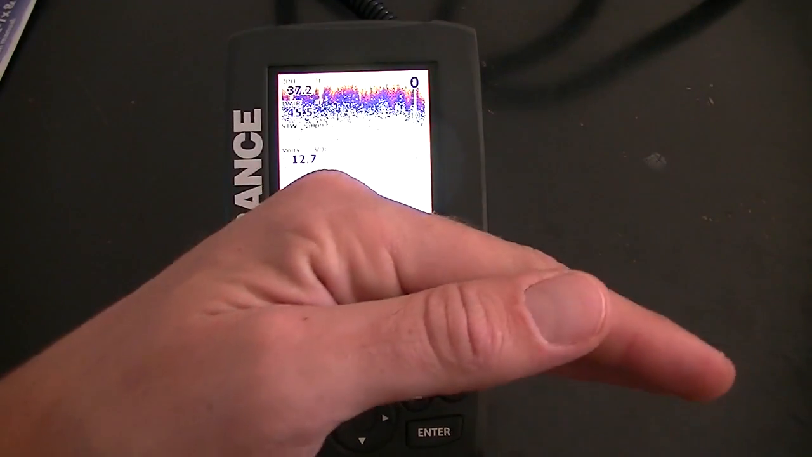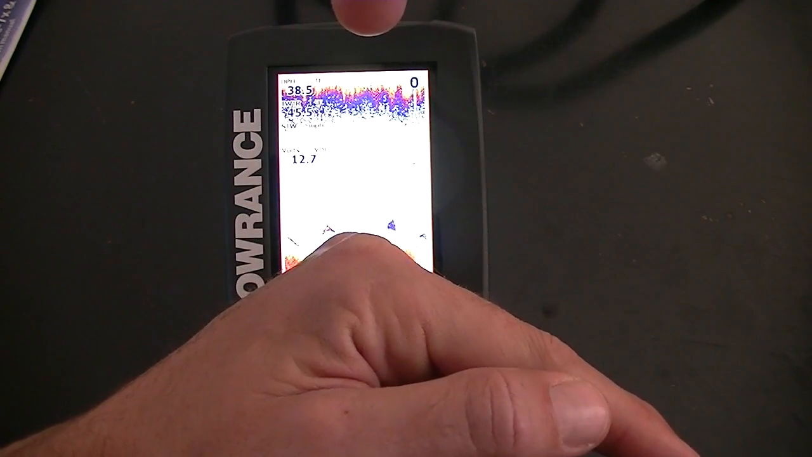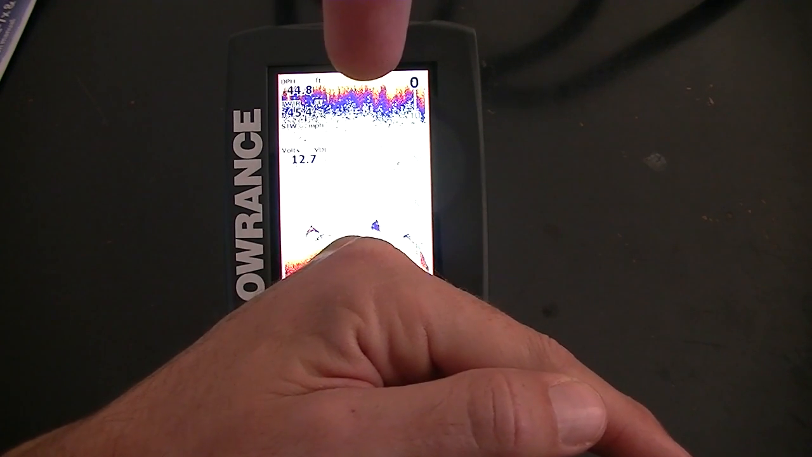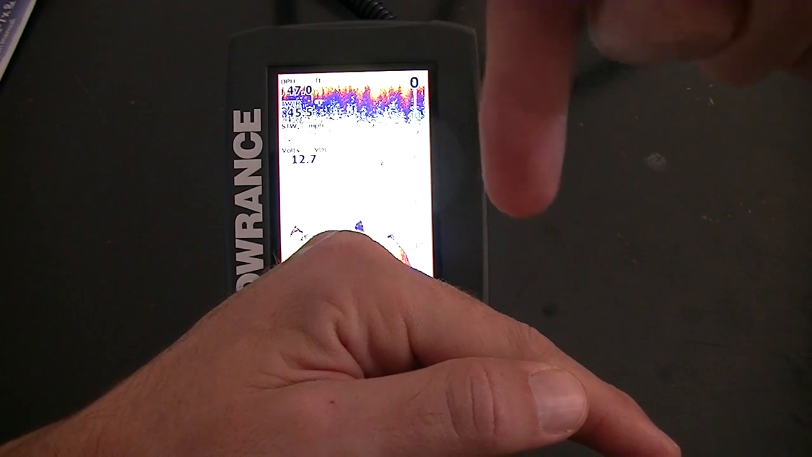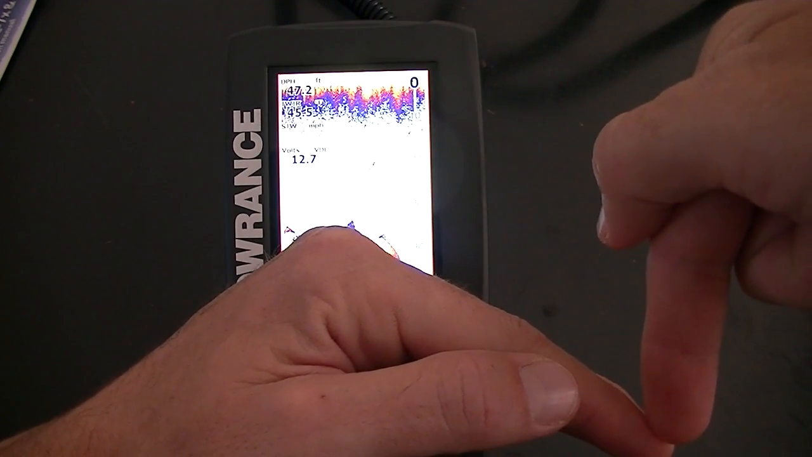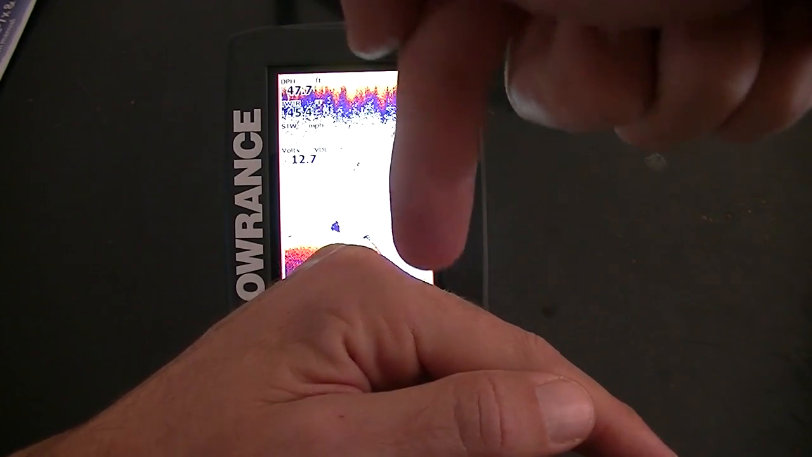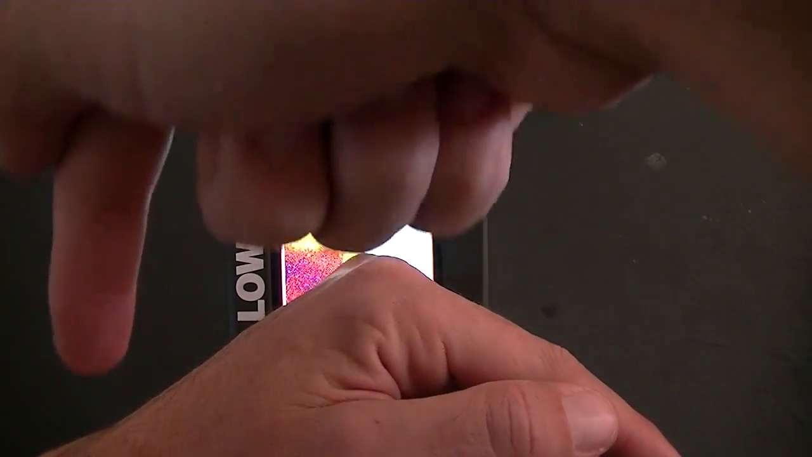Say my hand is one of the arches, and what's happening is your transducer is shooting beams down. So if this is your transducer where my finger is, it has to shoot a beam way down over here, and then get a return back, and then it shoots a beam here, and it goes all the way and it shoots beams like that.